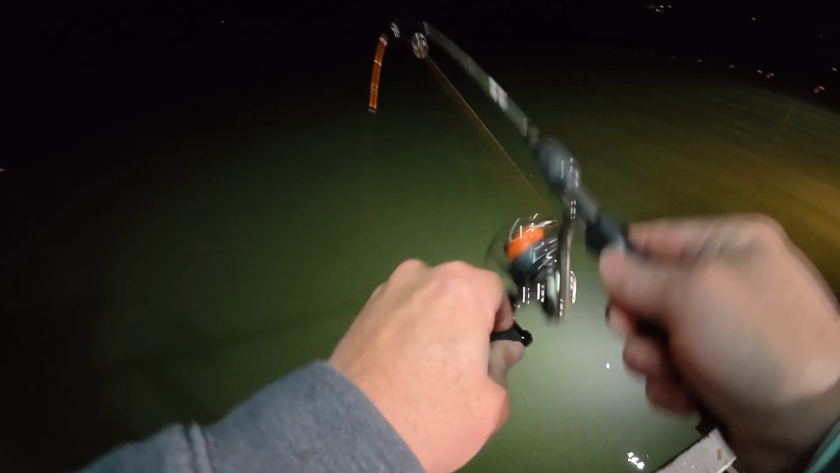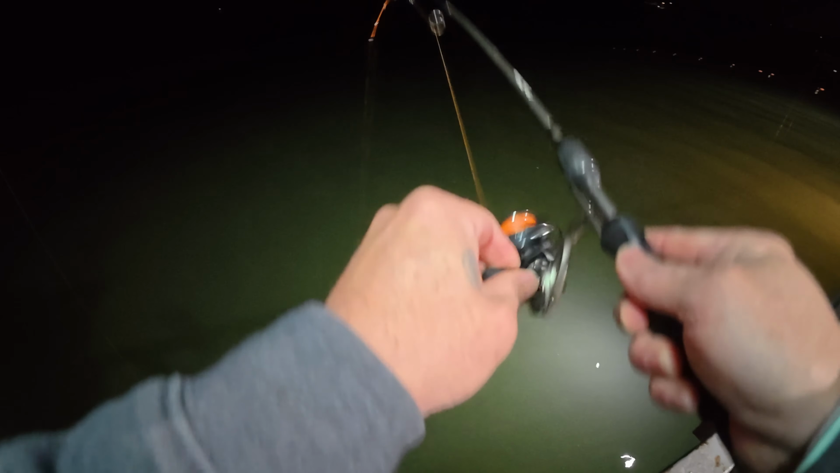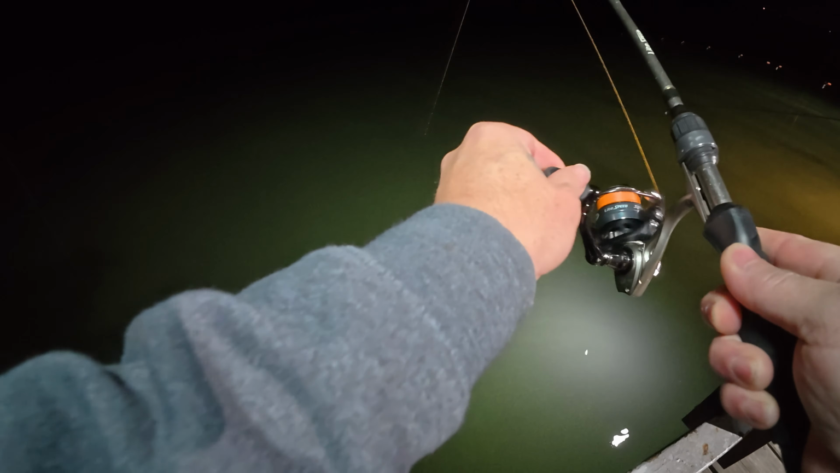He was on there the whole time. I just saw my line barely moving. This is a keeper though. That's a crappie. Yeah, it should be a good one. Bring that beast. Oh, it's a beast. Crappie. I told you. Get the mat. Dude, I don't know if I'm flipping this one. I got your net. Bring him here.